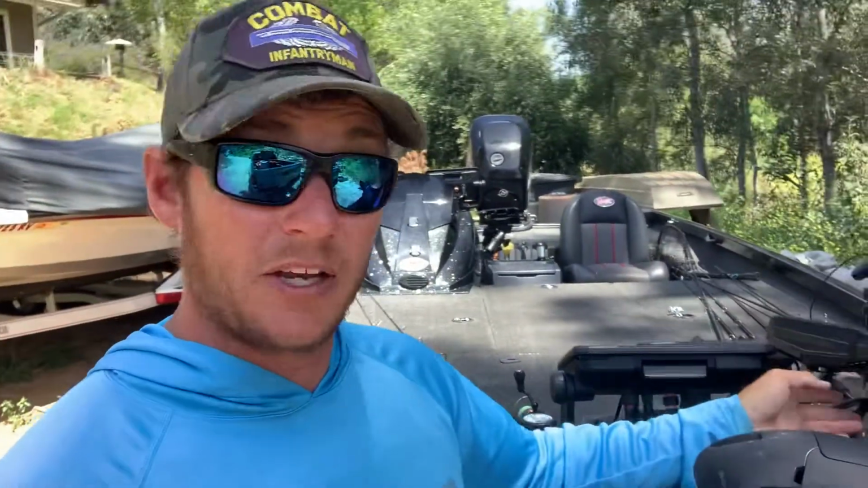I bought this, I paid twice as much for the Garmin mount, and I'm getting half the performance. I don't like it.